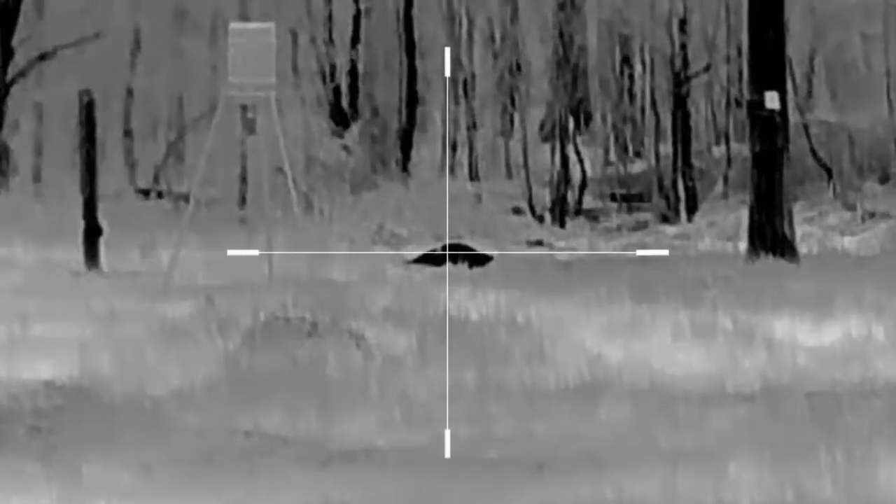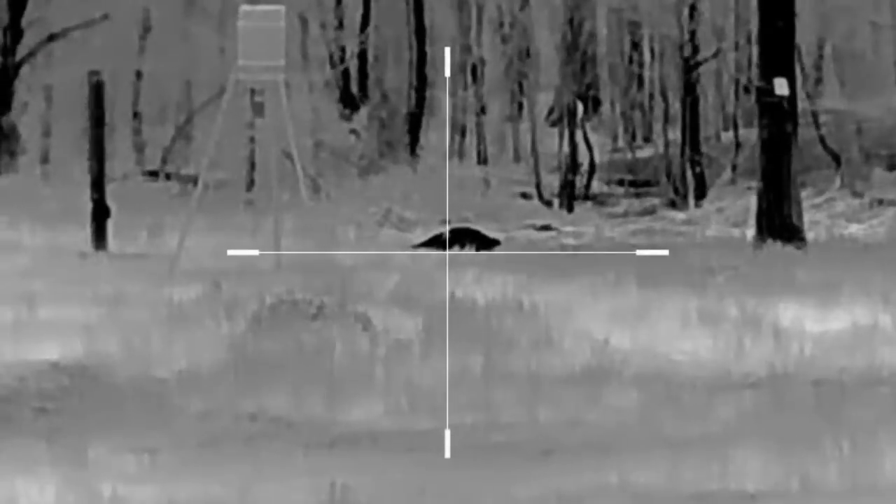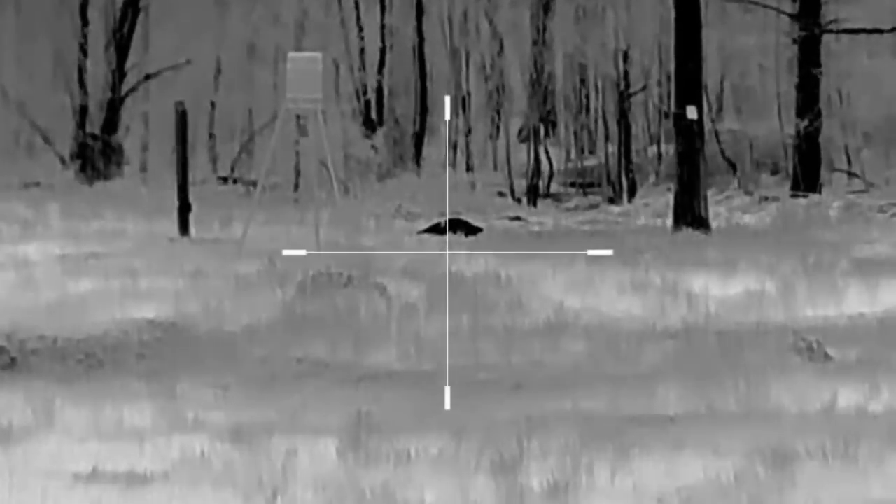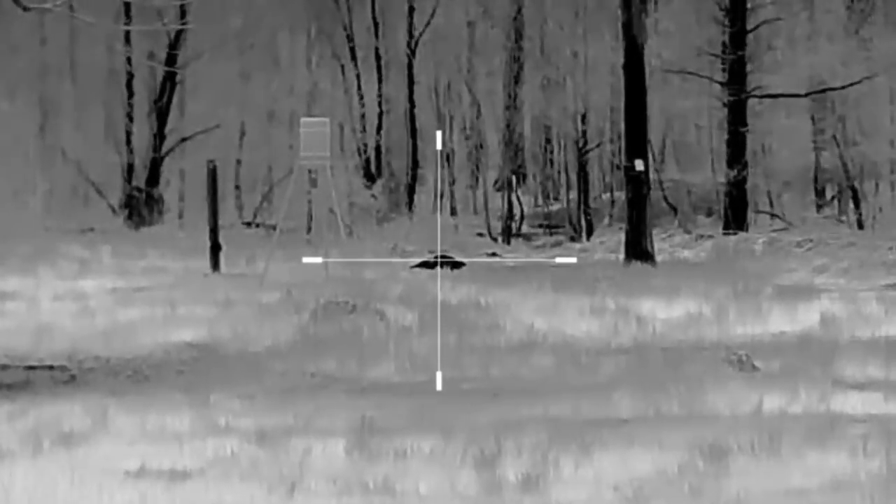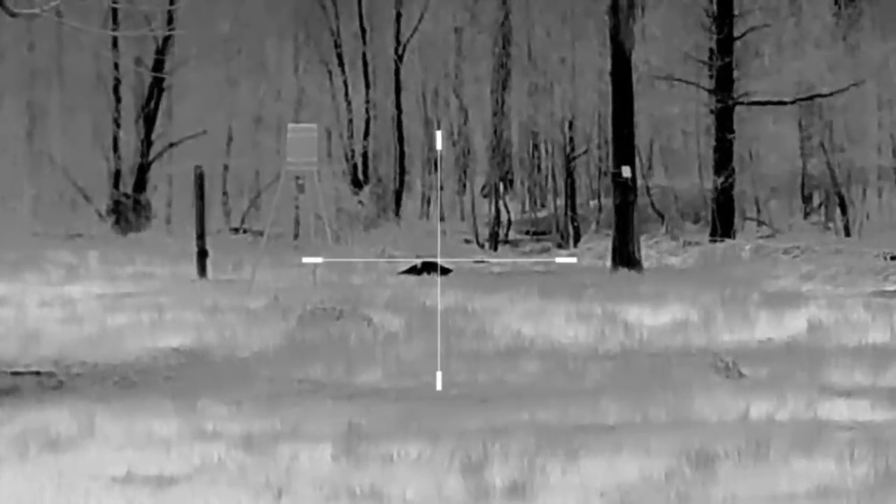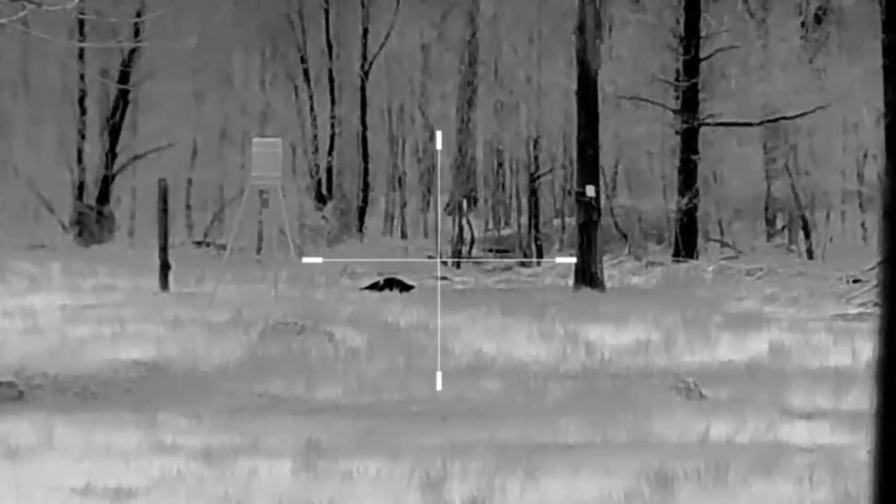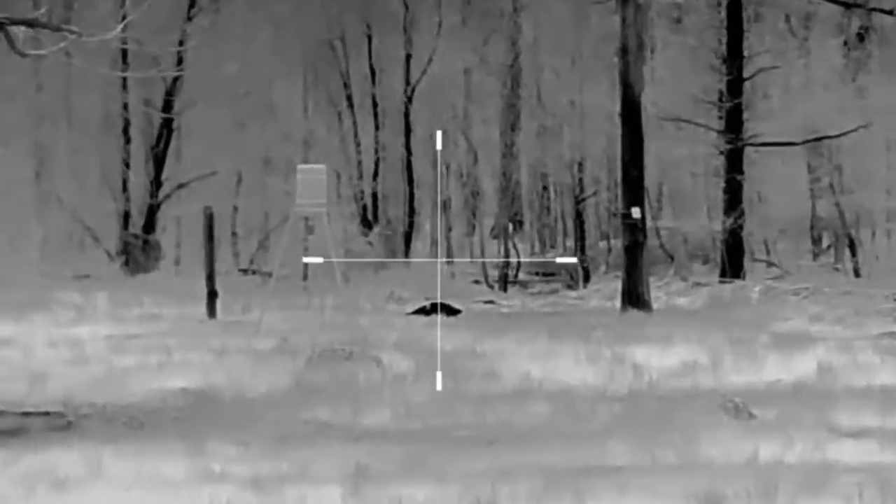And I just put the crosshairs right through his front shoulders, and he is no longer with us. And I was zoomed in a little bit going through those different color options. So that's zoomed all the way out. That'd be 640 by 512 right there, resolution.